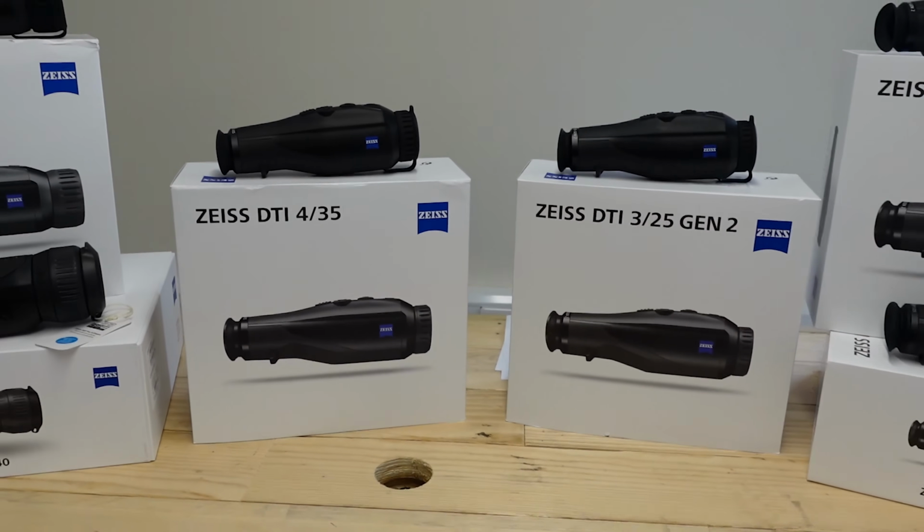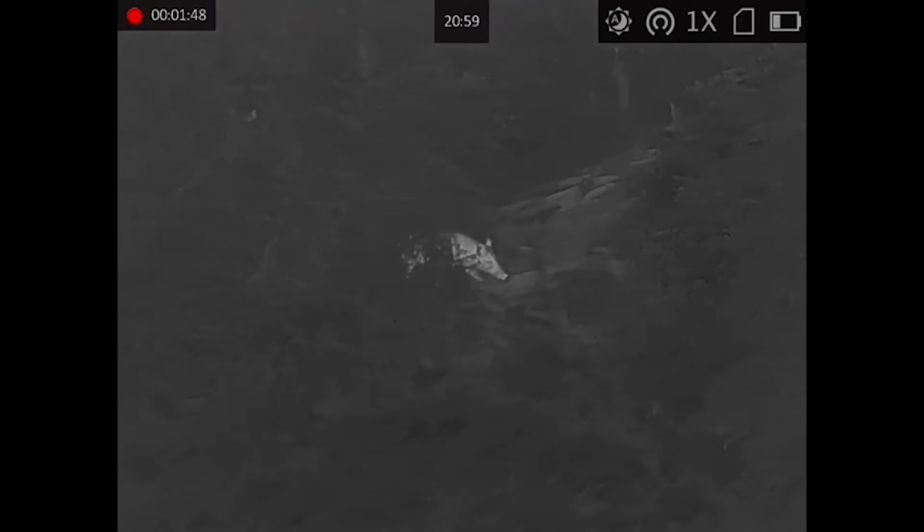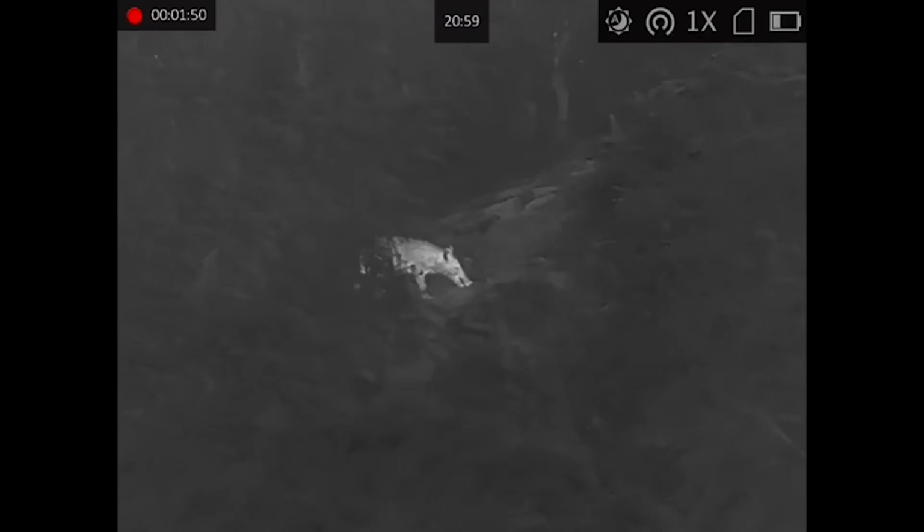On this week's episode, Tim from Scott Country International is taking a look at the brand new Zeiss DTI thermal imaging range. But first, we head down to the New Forest where Richard is out on the boar using the new Pulsar Thermion DUO XP50 LRF Pro, as well as the new HikMicro Raptor RQ75 Pro.